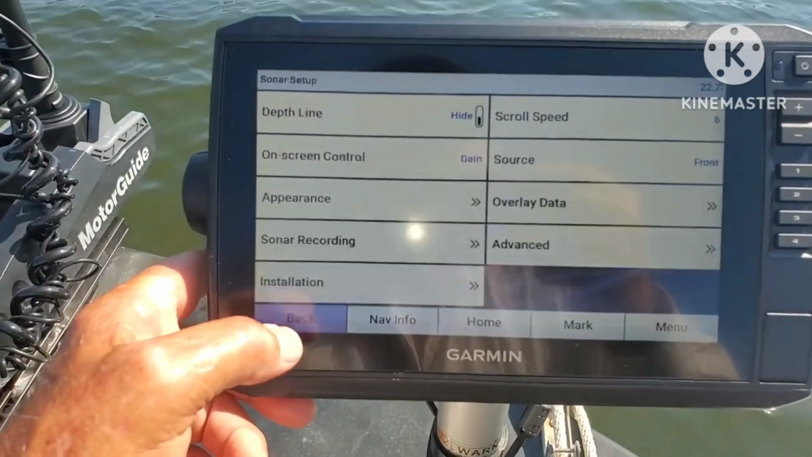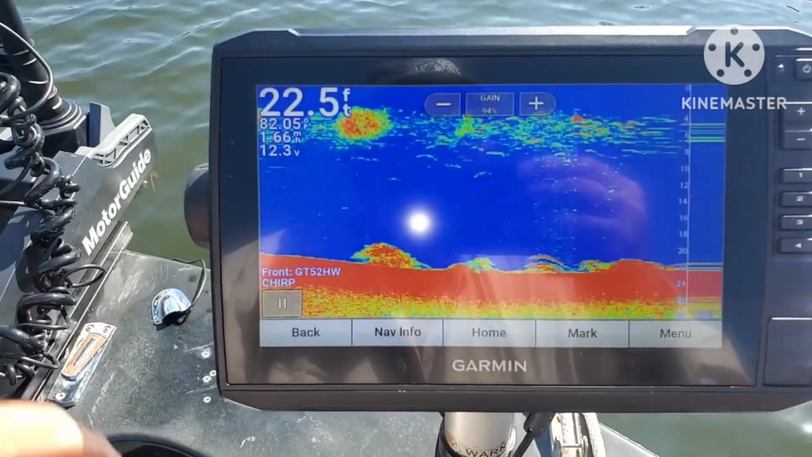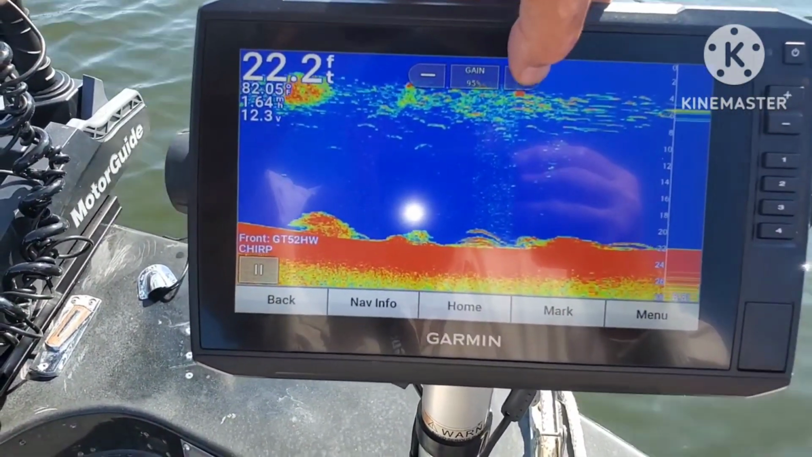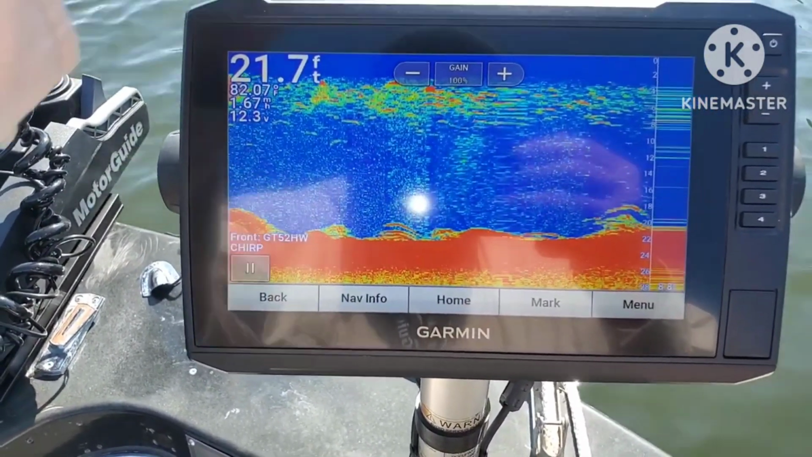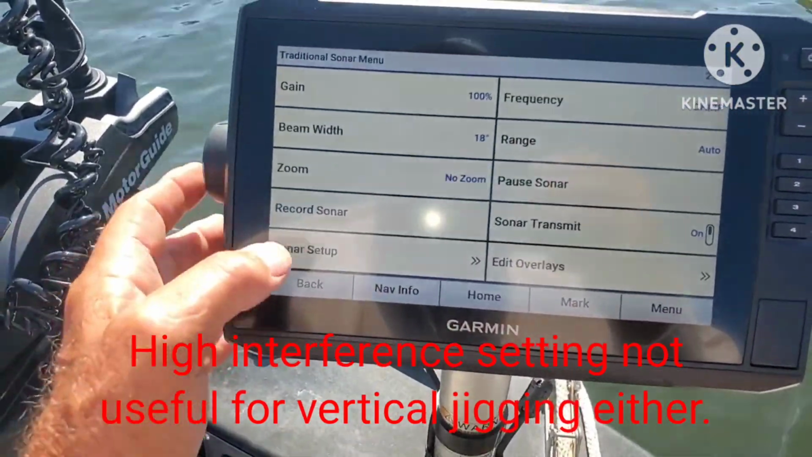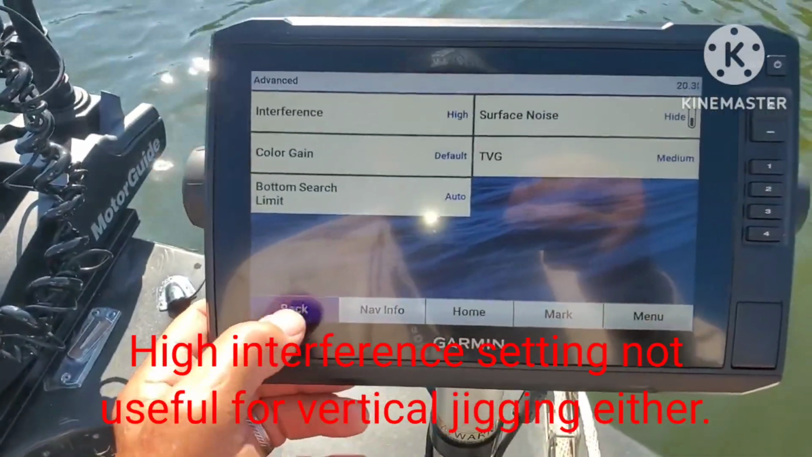Go back, see what my screen looks like. Not looking too bad, especially at 94% gain. 98, almost 100. There's 100%. Go back to Sonar setup, advanced. Let's try increasing TVG.